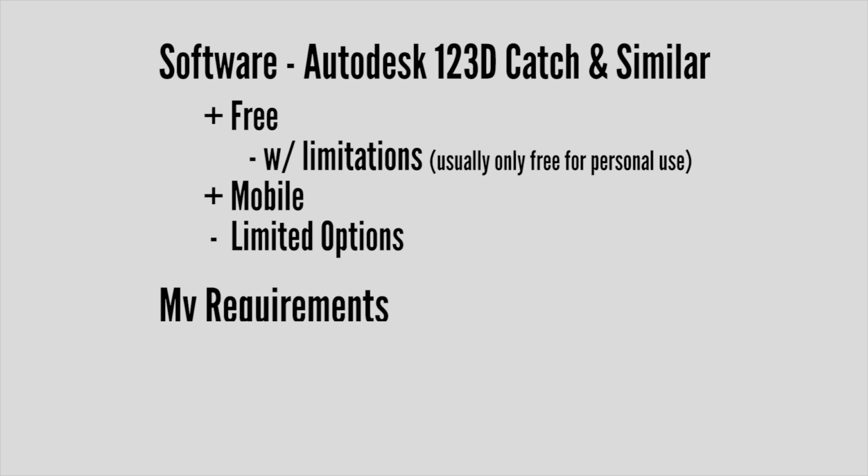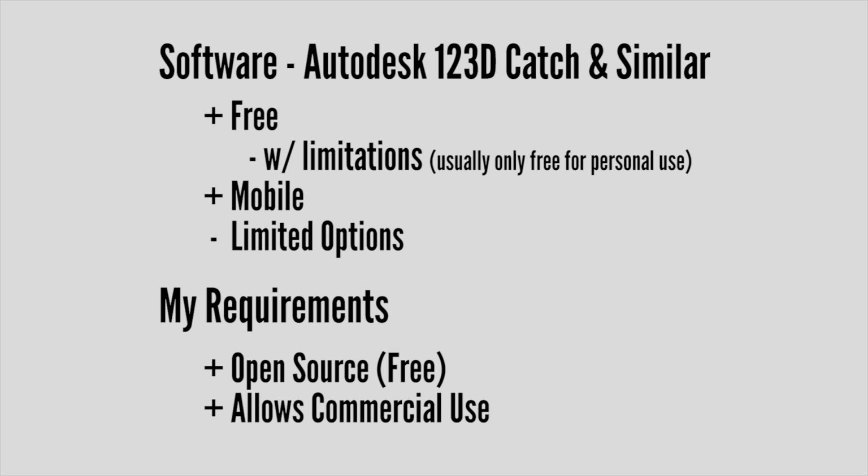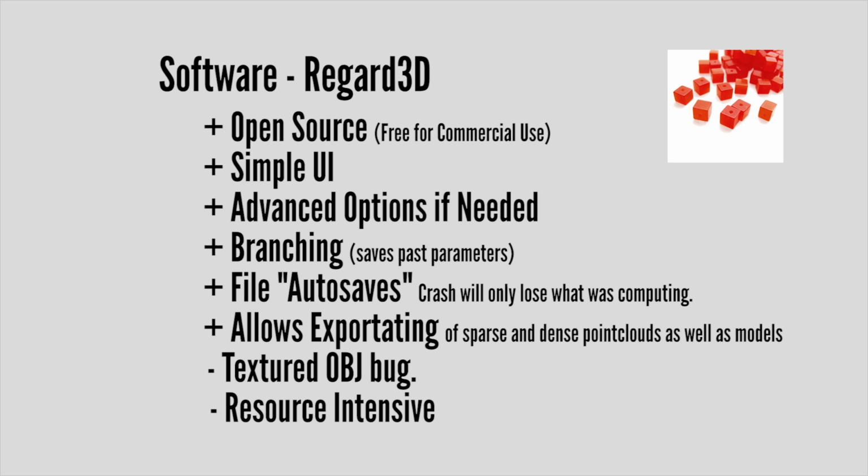But for me, these are too simplified and limited. I wanted something that was open source, so free, and that I could use commercially if I wanted to. So if I wanted to scan a sculpt and then sell the model, I could. And the only program I found that really did all this was this program called Regard 3D. And it also happens to have a really nice UI, so it's easy to use, and you only have to dive into the advanced options if you need to.